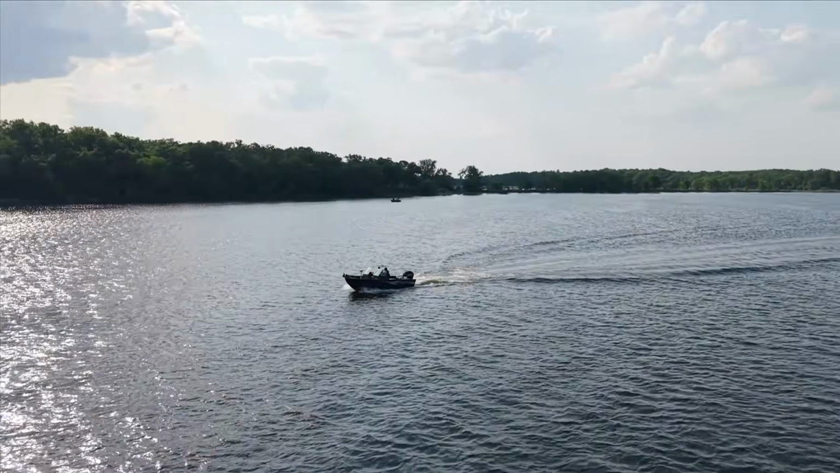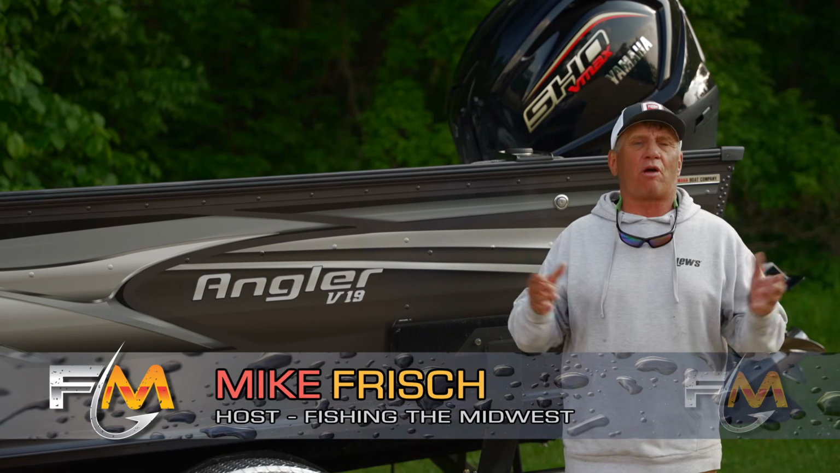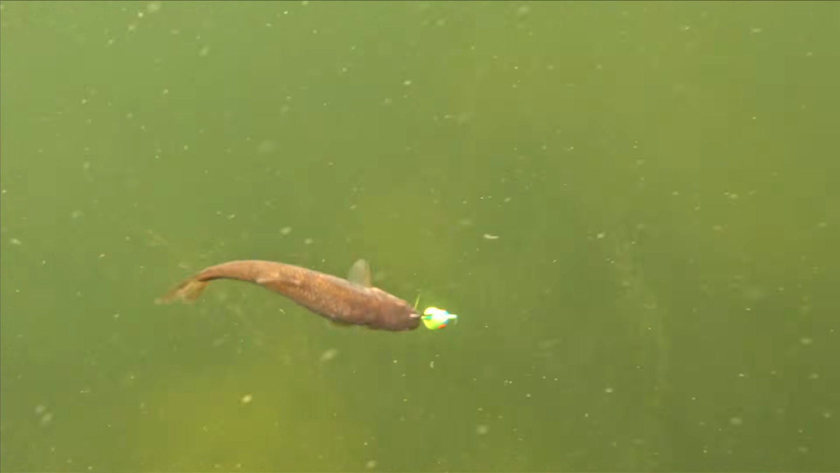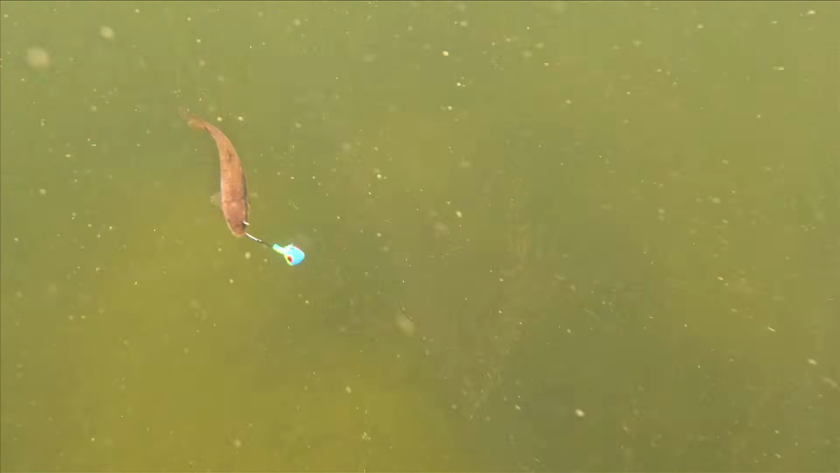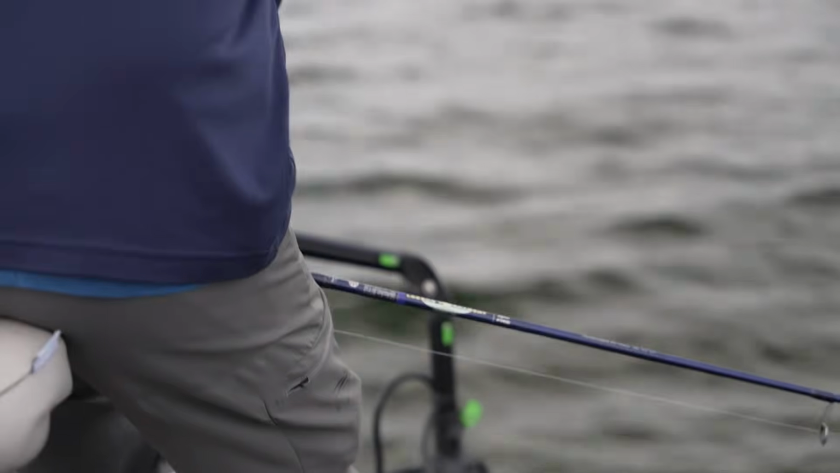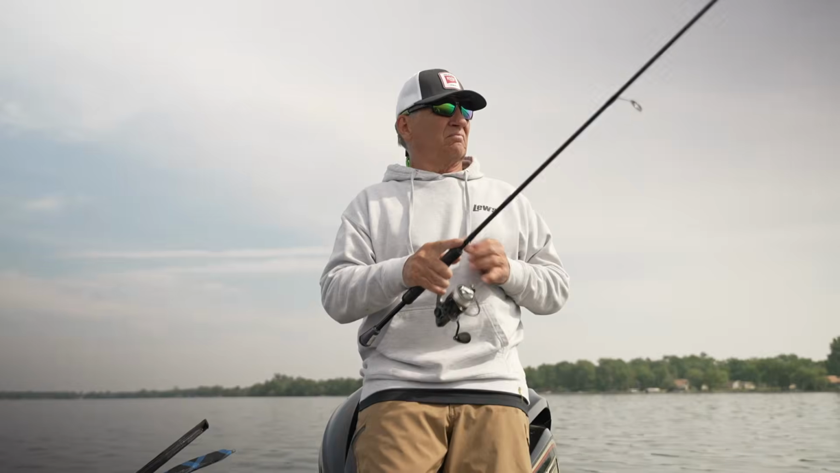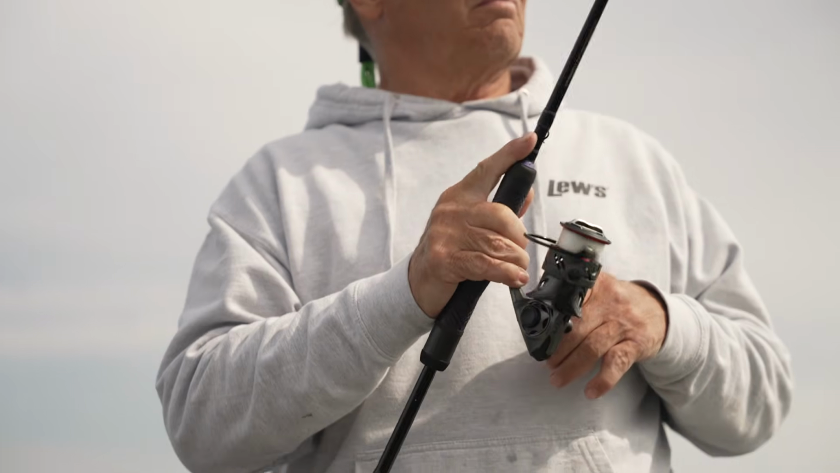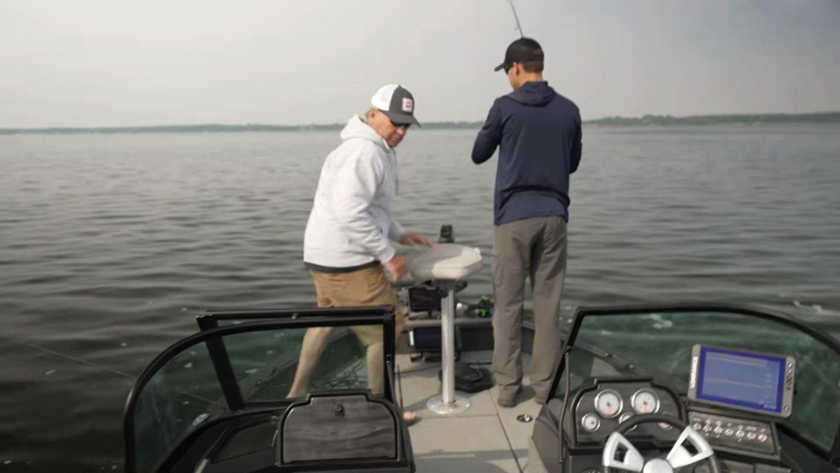So we get out into our first spot and we're using a kind of tried and true walleye technique. It's a jig and a minnow. We're pitching into the weeds and some of the openings in the weeds. Levi is using the Active Target to actually see the fish in the weeds and then pitch to them. I'm pitching a little more blindly, but nevertheless there's fish around. It's not long and Levi gets bit.